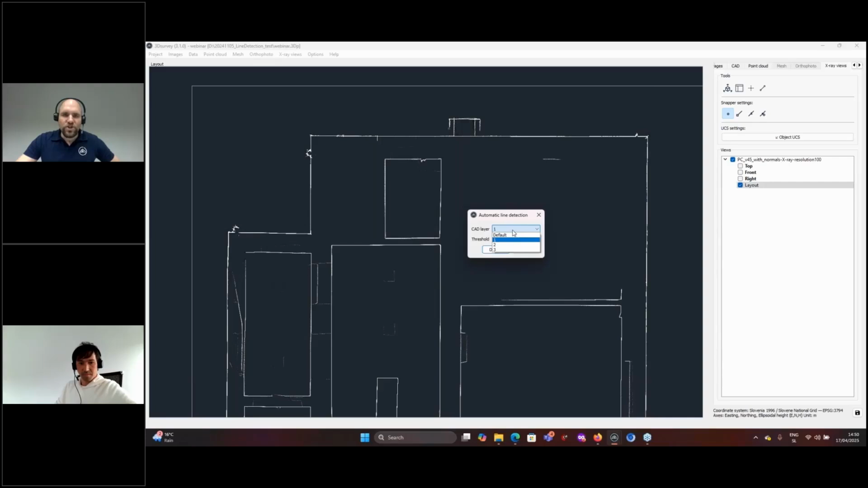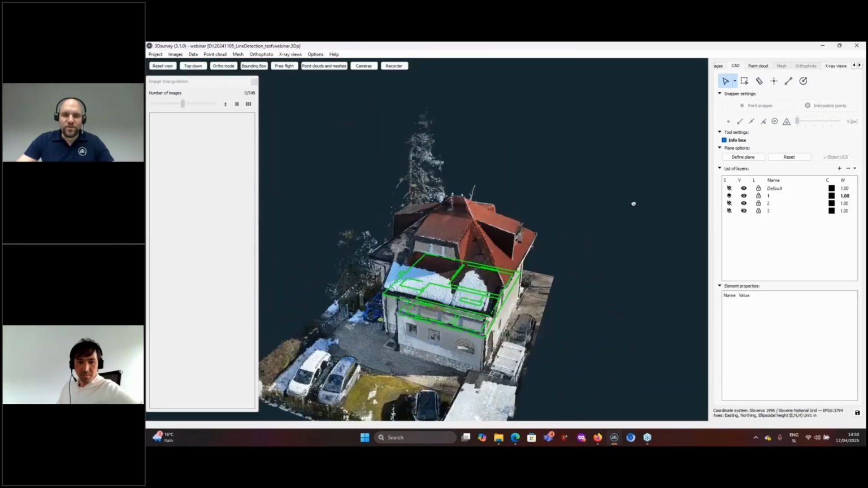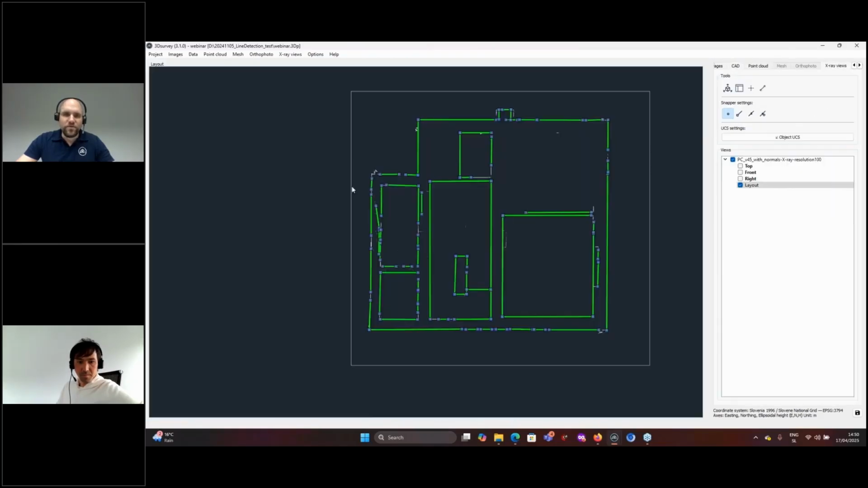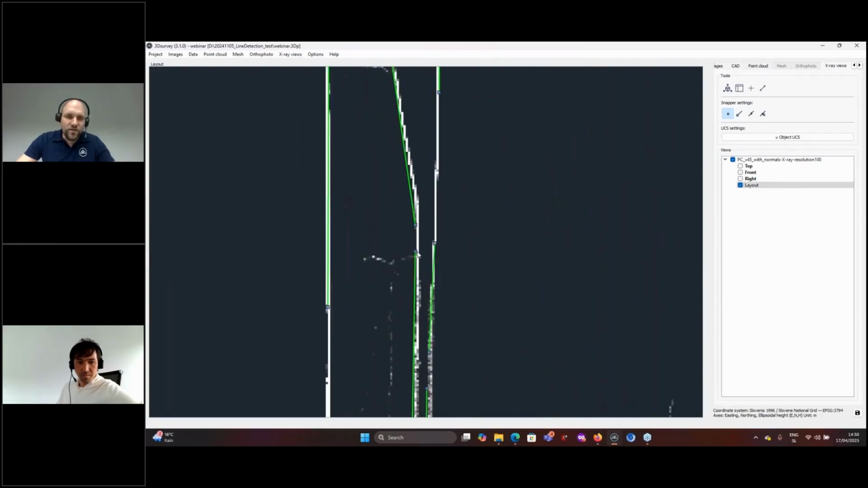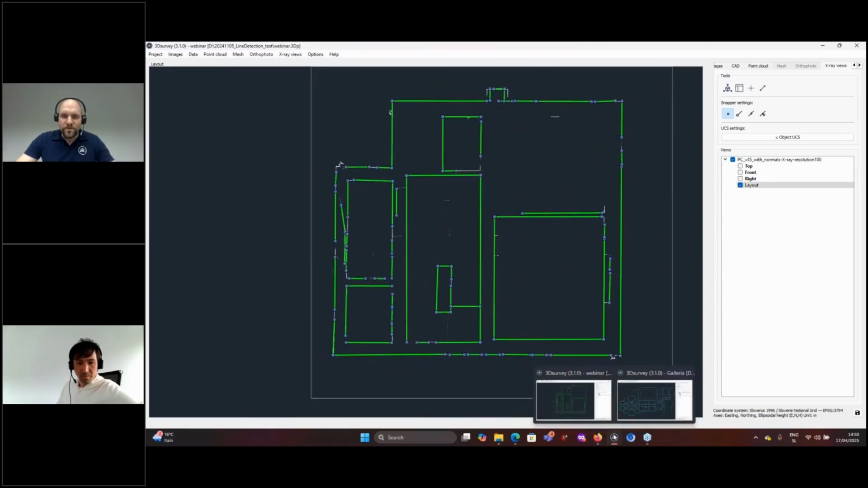You can select which CAD layer to put the lines on, and 3Dsurvey automatically calculates the best threshold so that about 70% of whitest pixels are used for line detection. We'll press Detect now, and we already have these lines extracted. If we then go into our CAD view, those lines are also available here. They can also be edited and moved around, so I can take this vertex and move it, but this was already possible also before. So for now, we have support for straight lines.